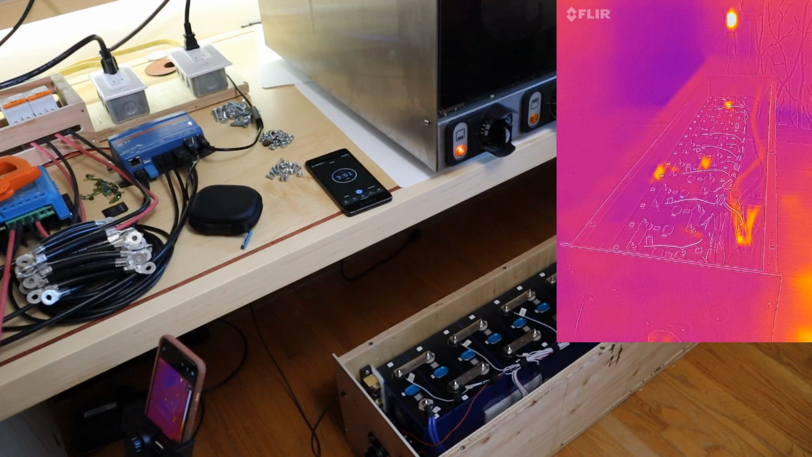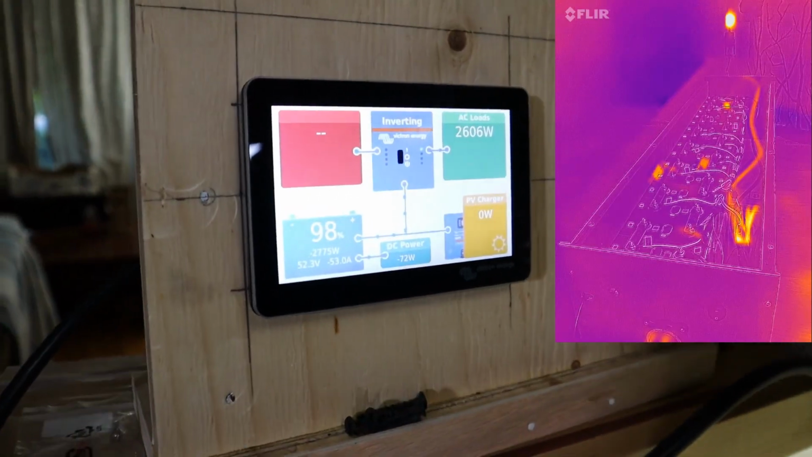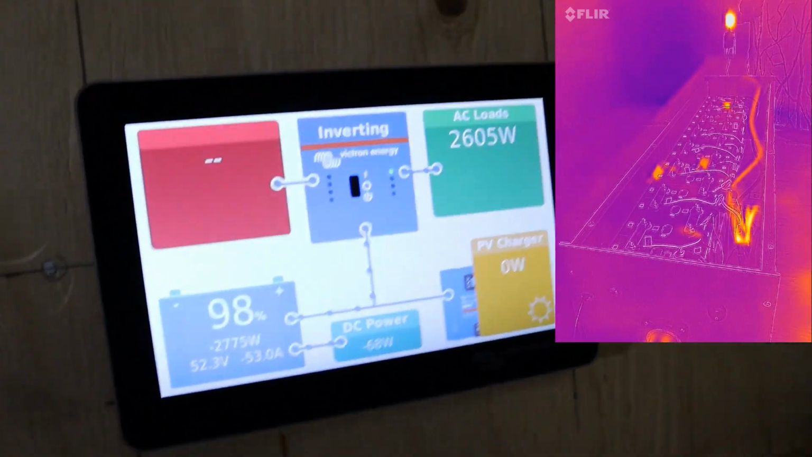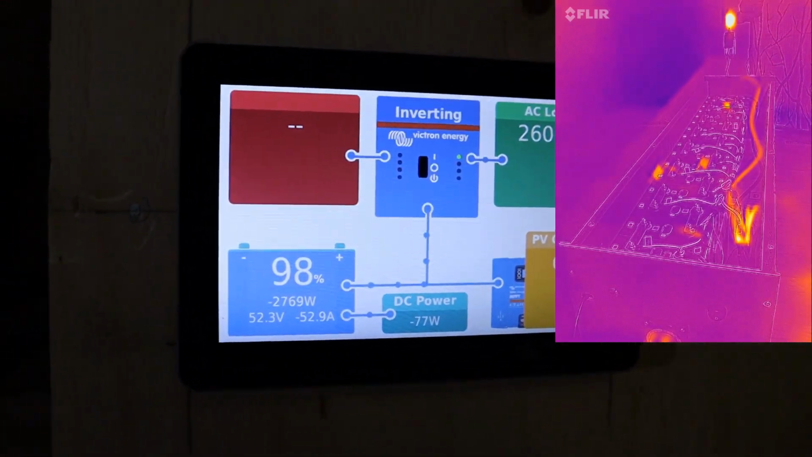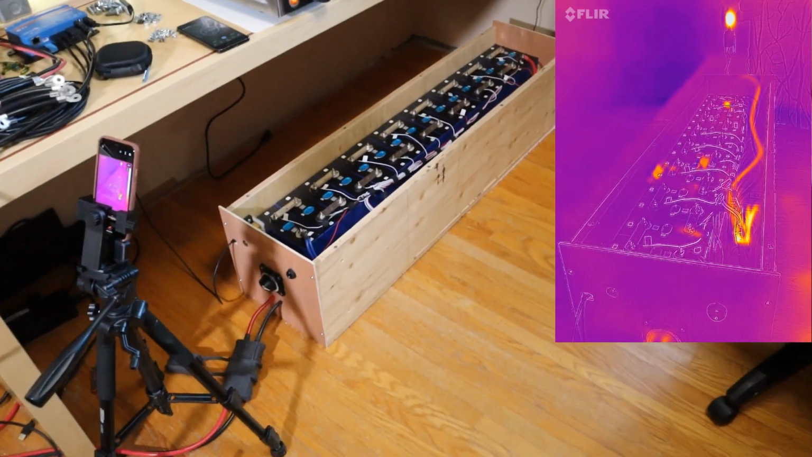It's neat, looking at the thermal camera, I can see the BMS warming up. I can see one post warming up. We're currently pulling, I'm trying to get not too close to this, 53 amps, 2780 watts out of the battery.